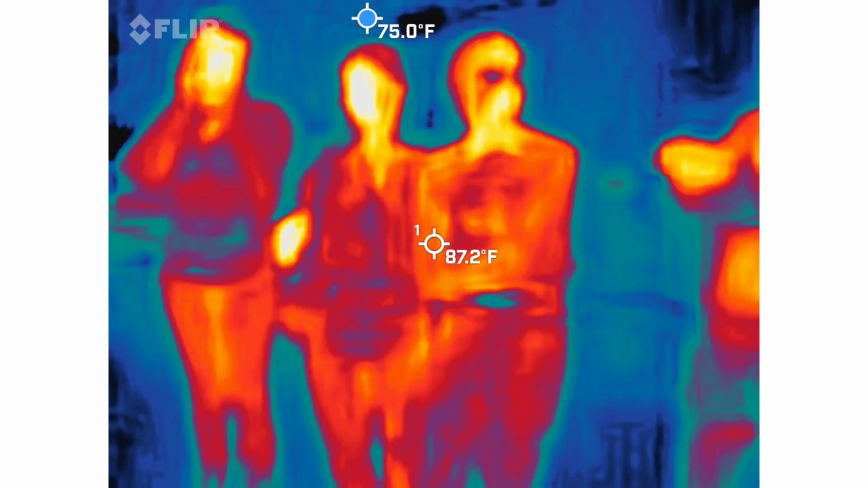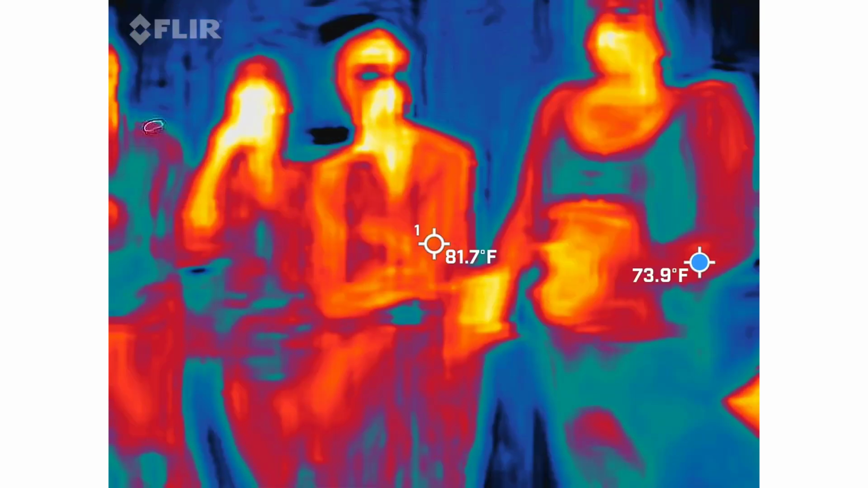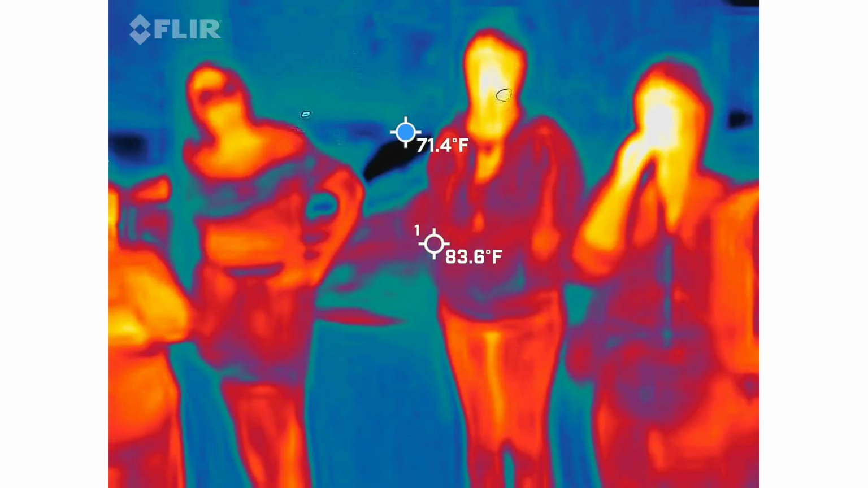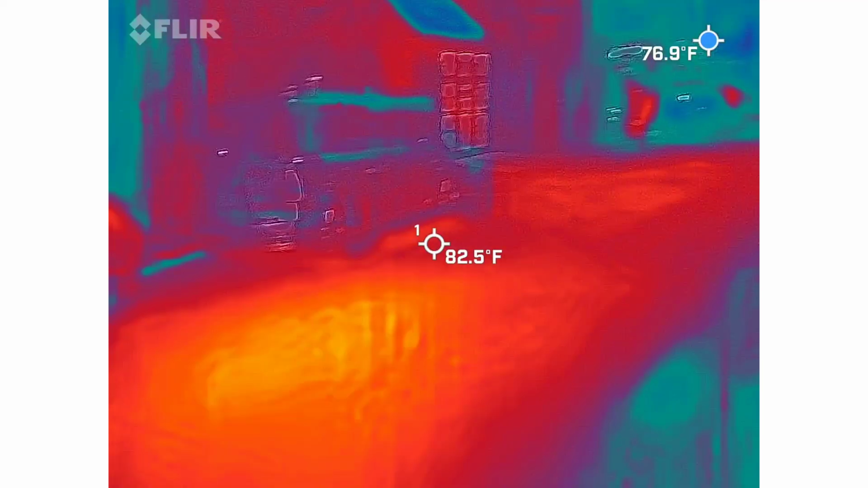Nope. So, is there a way, I mean, obviously there's a way, but how hard is it to differentiate orbs from dust and particles in the air? There's a whole set of criteria that I go through frame by frame to see how things take shape, their speed, their shape. Yep. That's why I take a curbside.